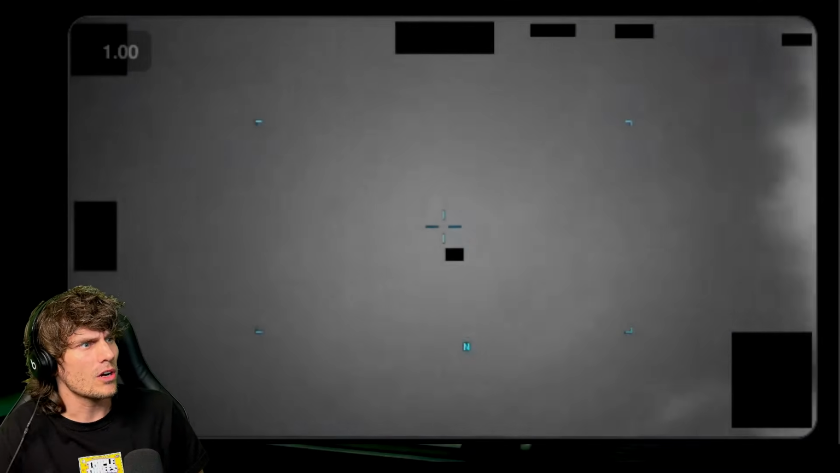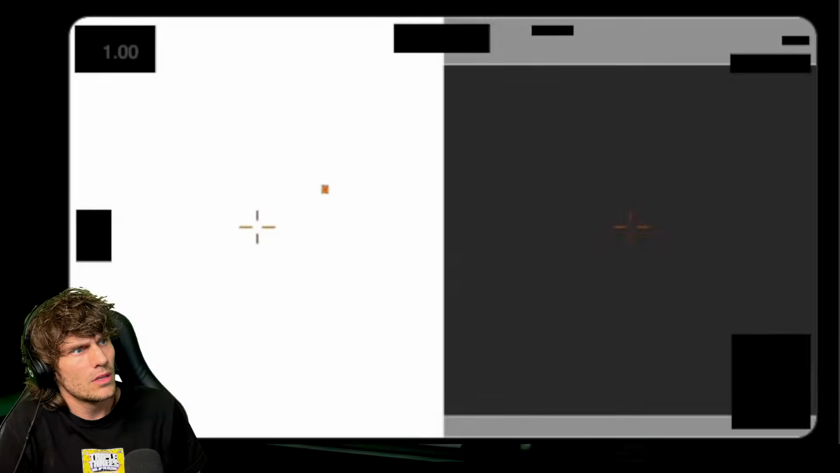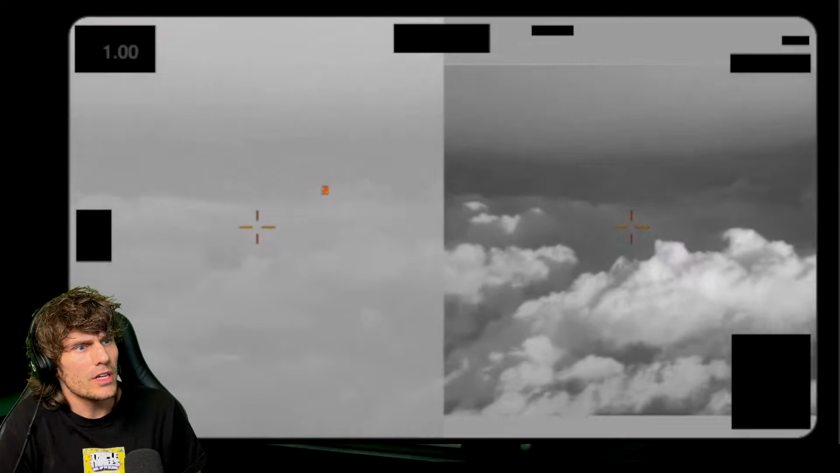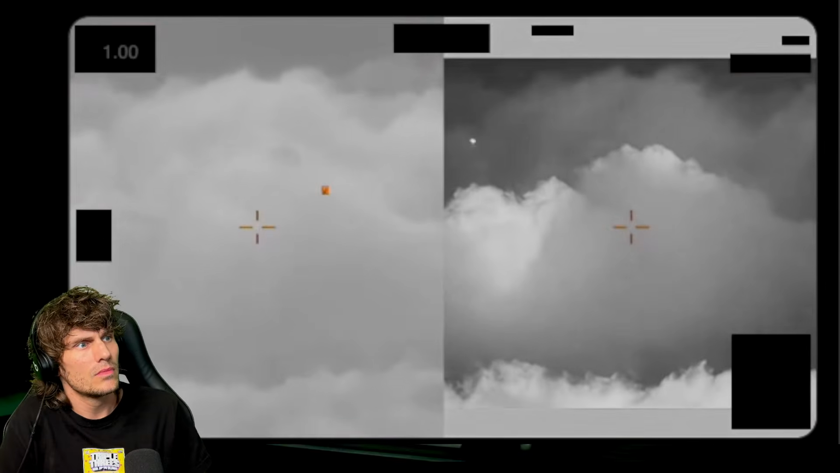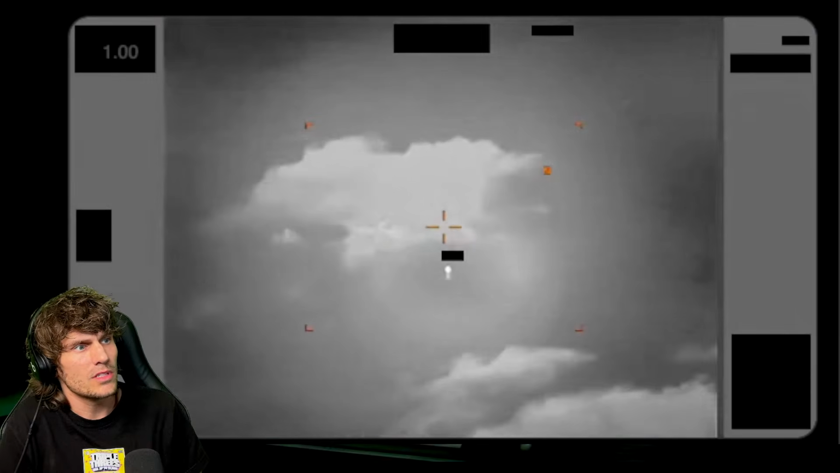Yeah, where's like the star UFO? I want to see that thing moving. What do you guys think these are? Do you think these are things from outer space, other dimensions, or just human stuff that we don't know about?